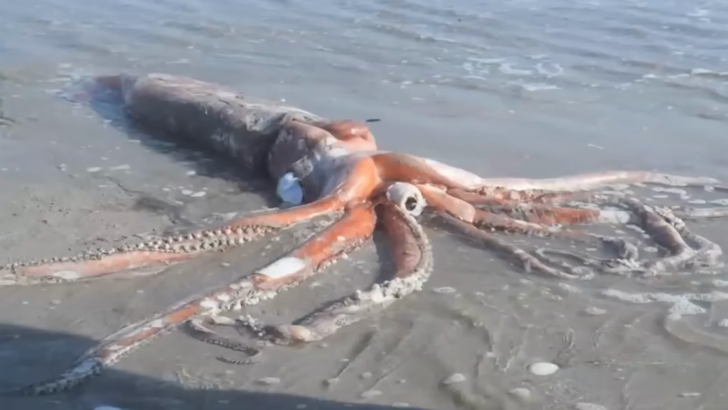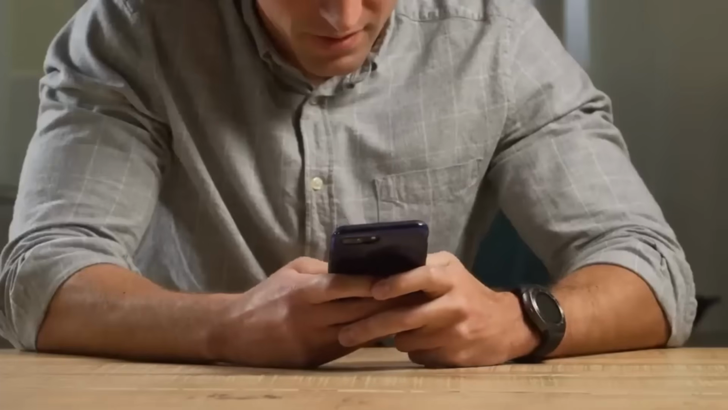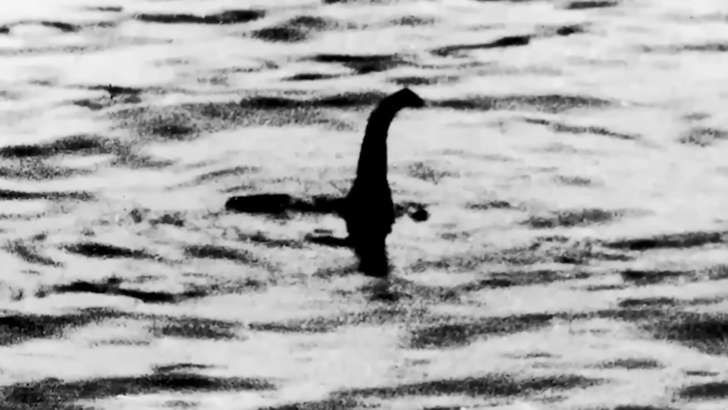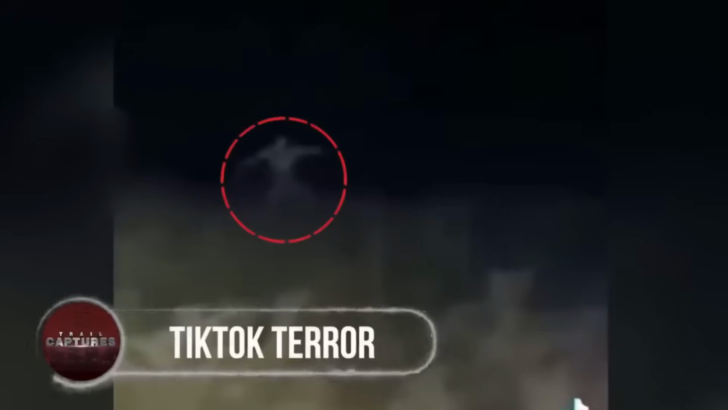A creature, colossal yet elusive, made its fleeting appearance, stirring the water's depths with its unseen presence. Debates ignited across social media, with some proclaiming it a whale, while others dared to believe in the existence of the legendary Loch Ness Monster. What do you think it was? TikTok terror.